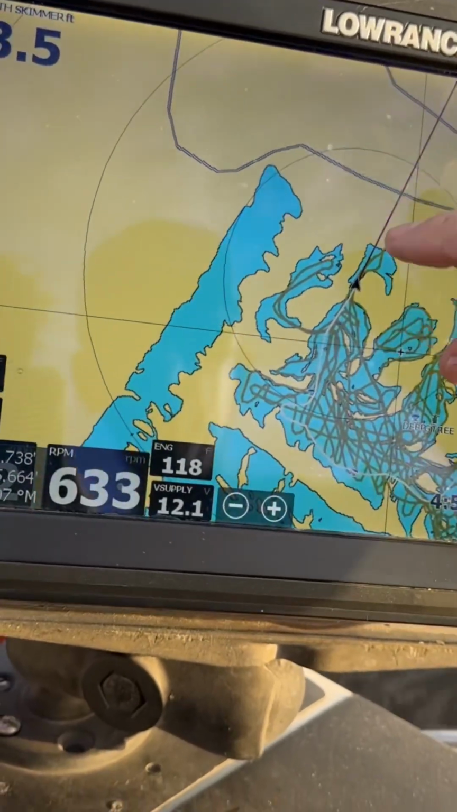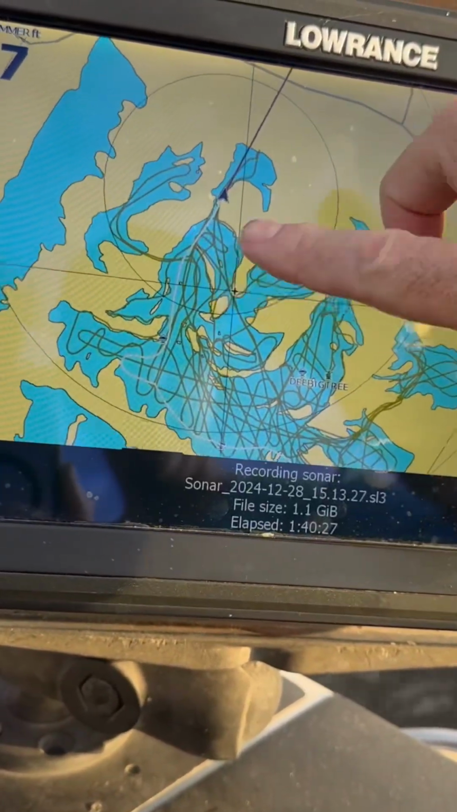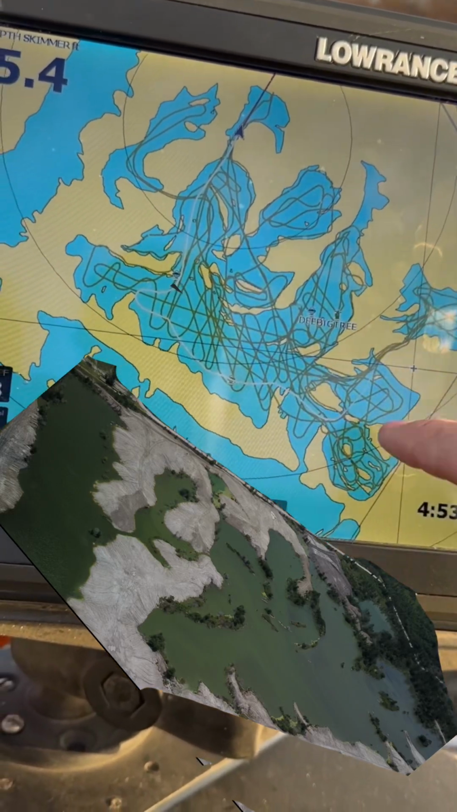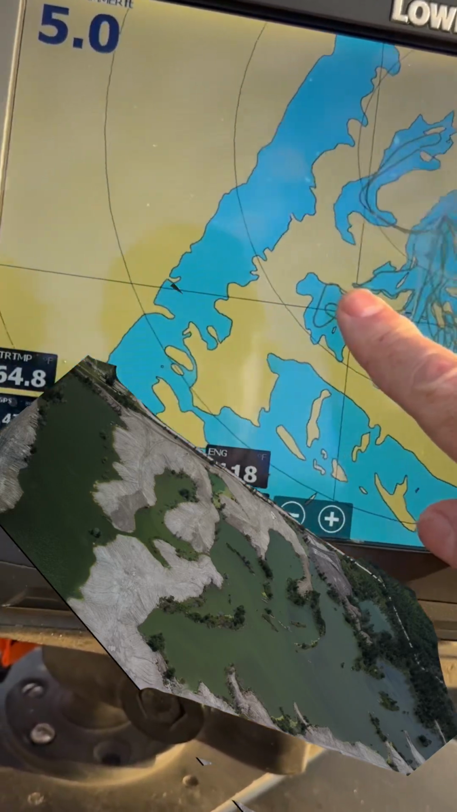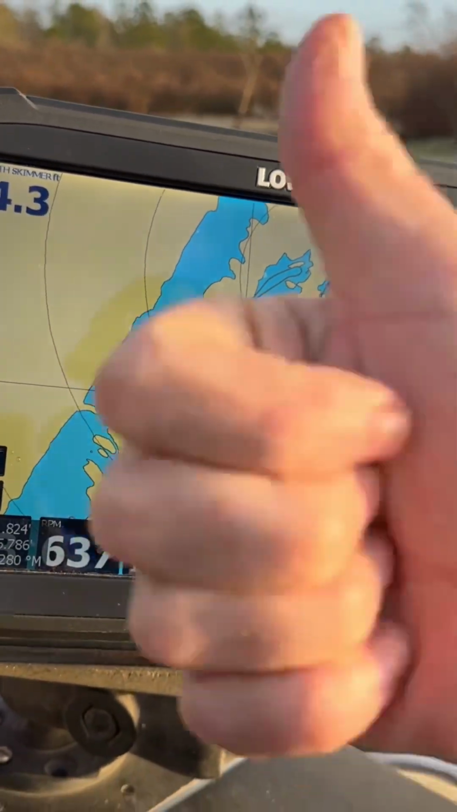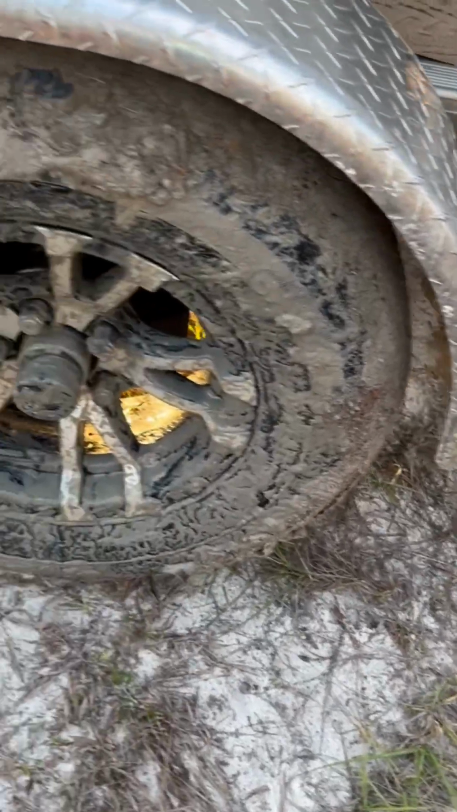This is the lake we were just in. And that's all the trails that we went on. We didn't fish a lot because we did a lot of driving, but we got it mapped. This pool will all be part of it soon, but currently that's not ready. Other things right there.